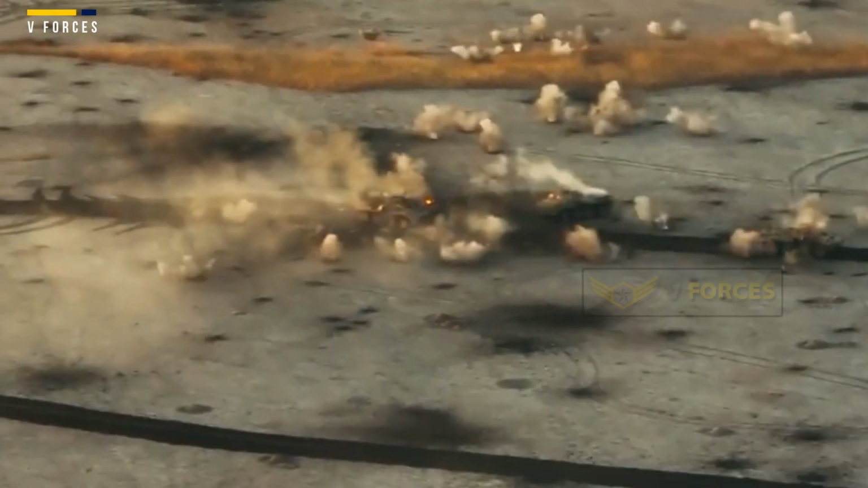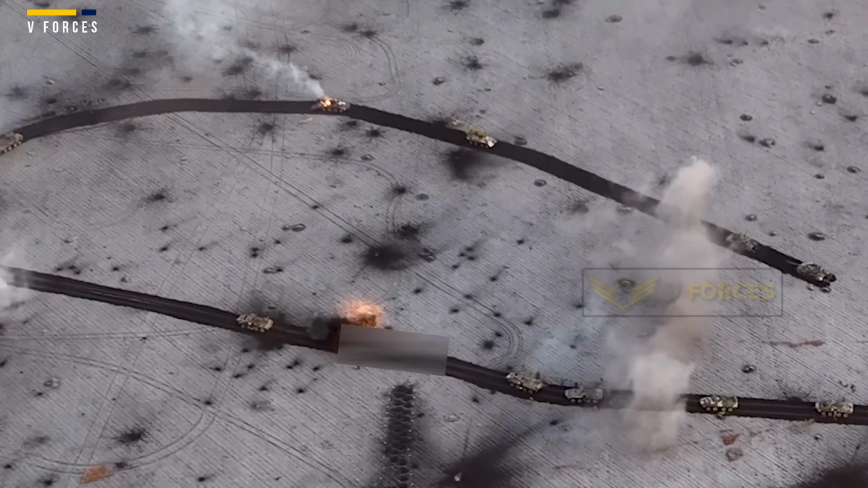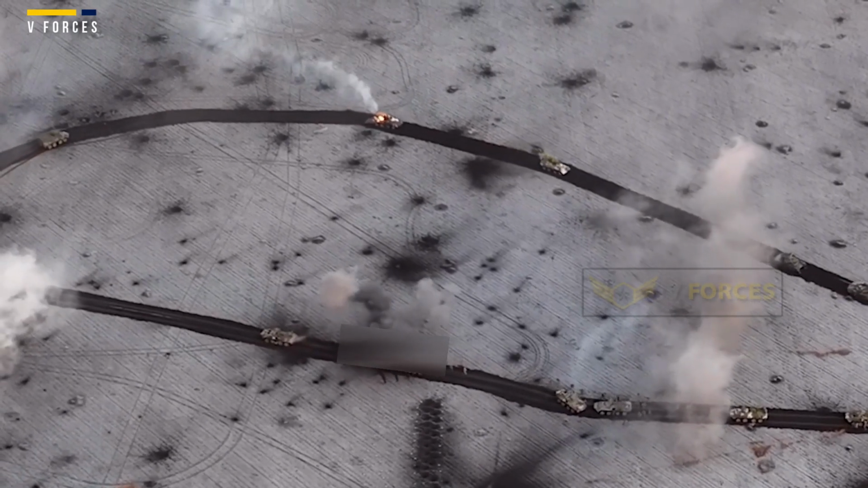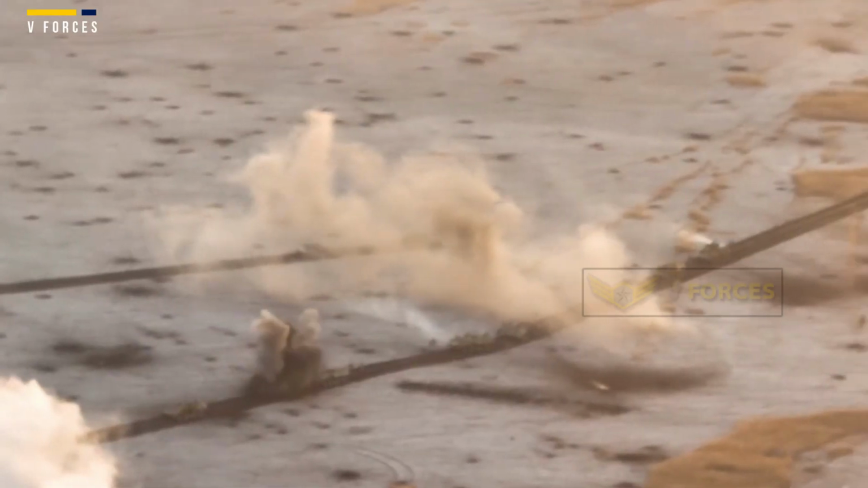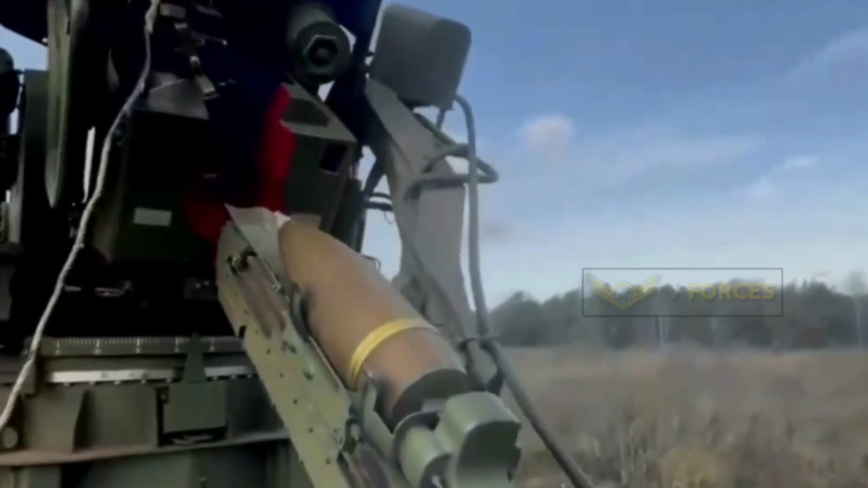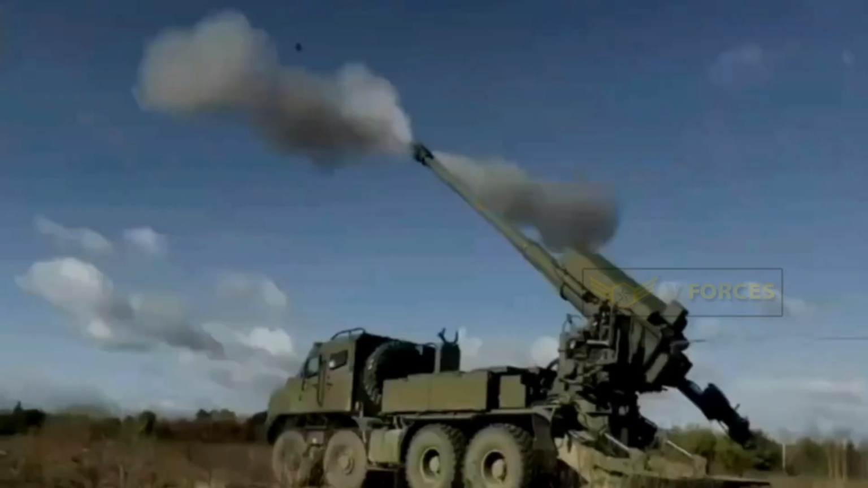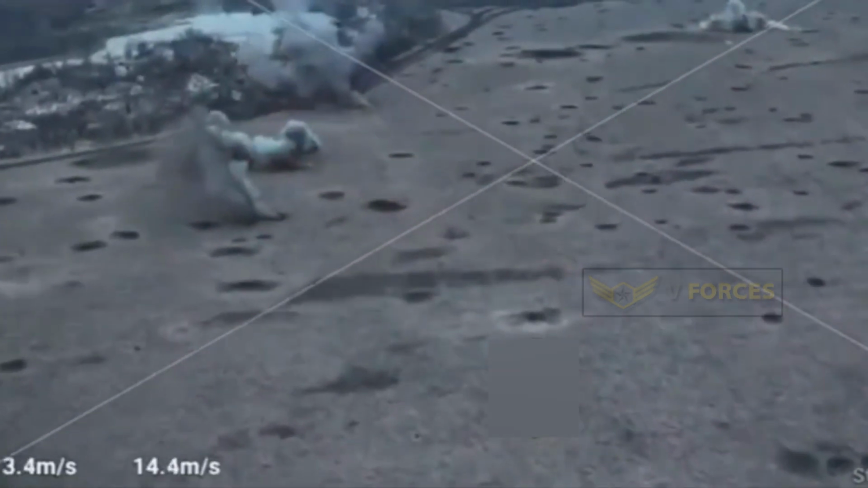He wrote, "A Russian assault towards positions of the 92nd Brigade was repelled thanks to the thermal vision drones. The aftermath of this assault was published before, but this video wasn't yet made public. You can see effective work of our artillery and cluster munitions. However, it wouldn't be possible without thermal vision drones that provided the picture. At second 15, you can see Russian armor exploding because of the sub-munition hit."